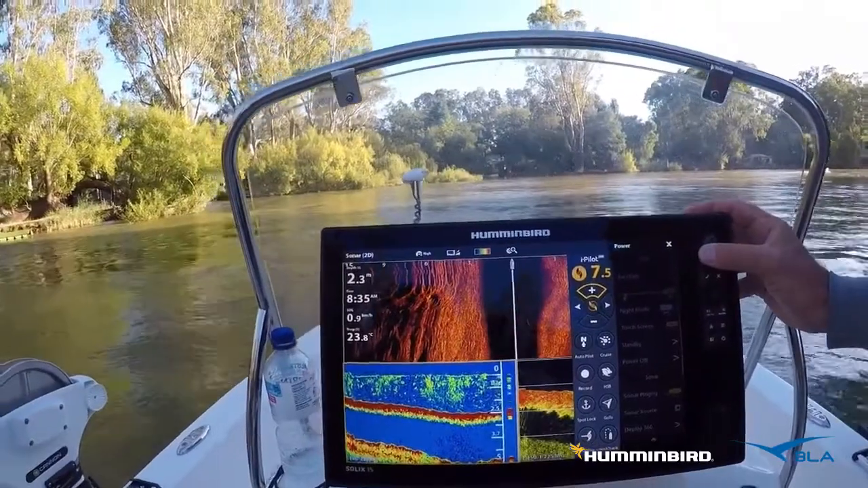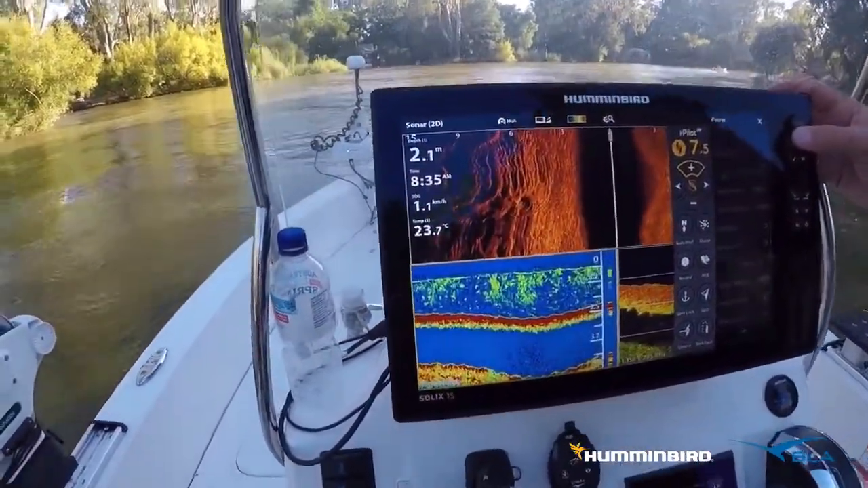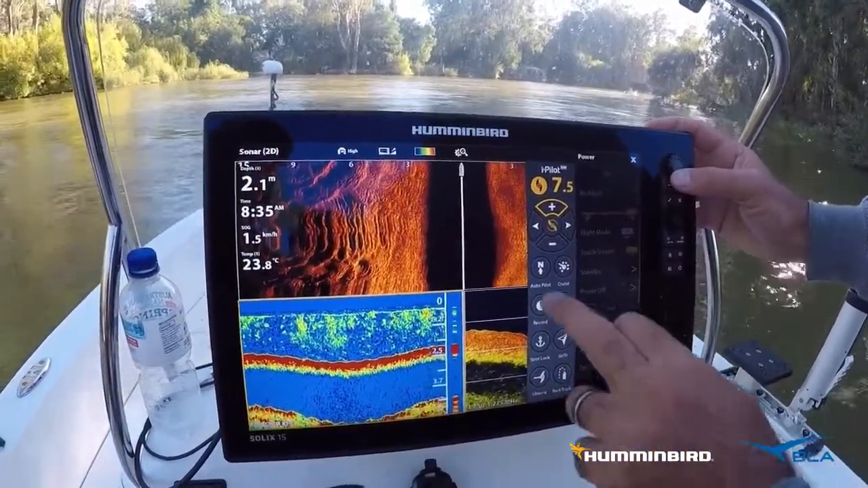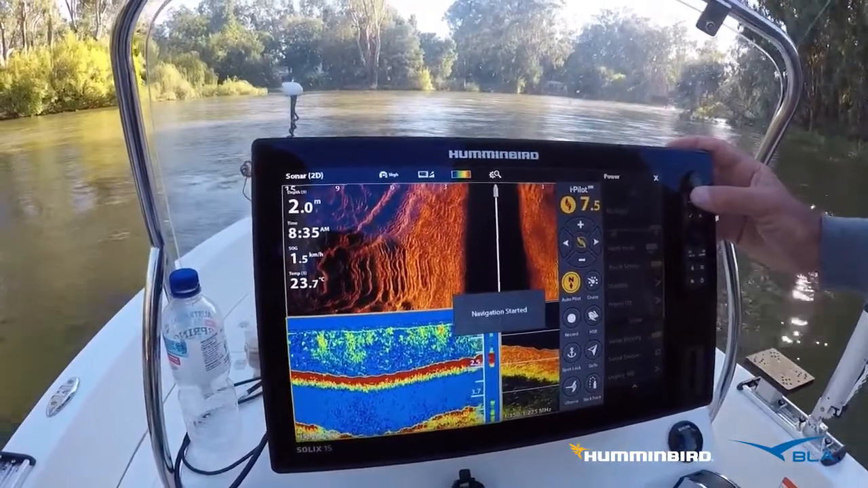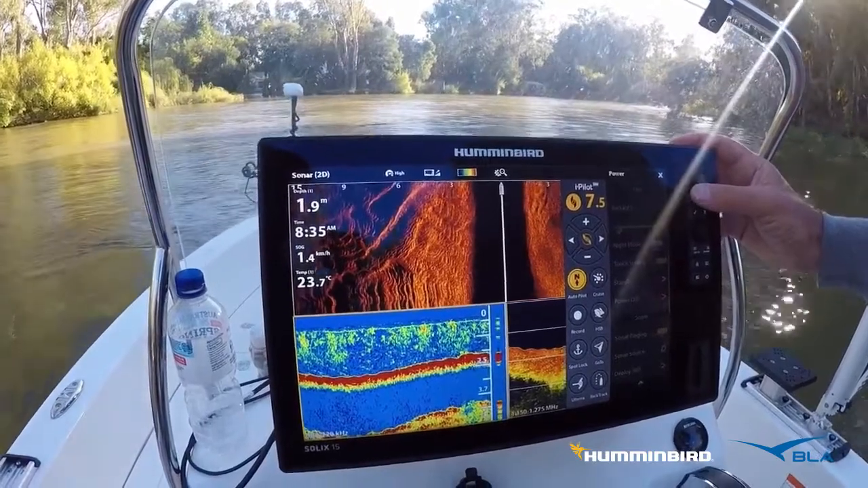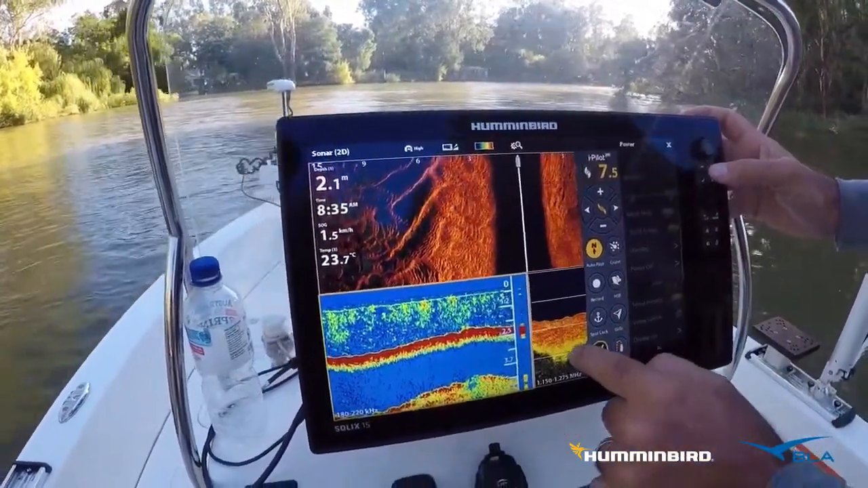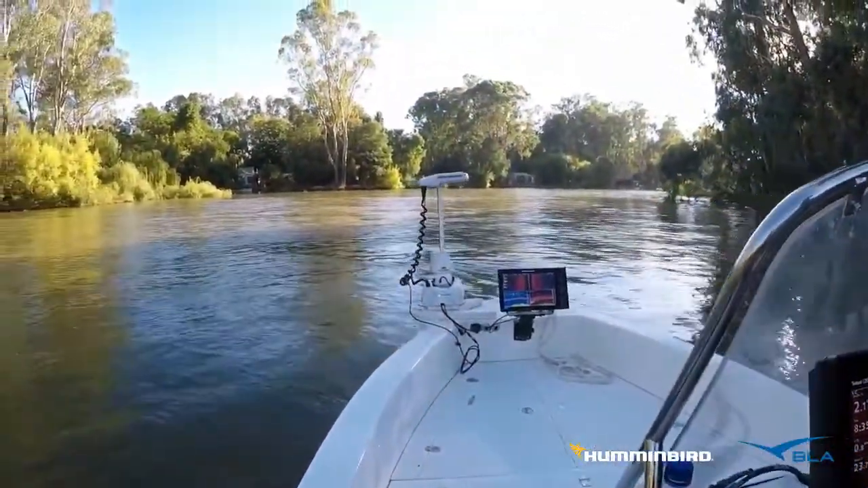If you're doing a lot of trolling and that sort of stuff, iPilot Link's the ultimate setup. You can see we've also got our spot lock button here, and autopilot, which just helps you maintain a direction. Whichever way the motor's pointing, it's going to maintain that direction. So we can cancel that, go back in. We want to stow the Altera.